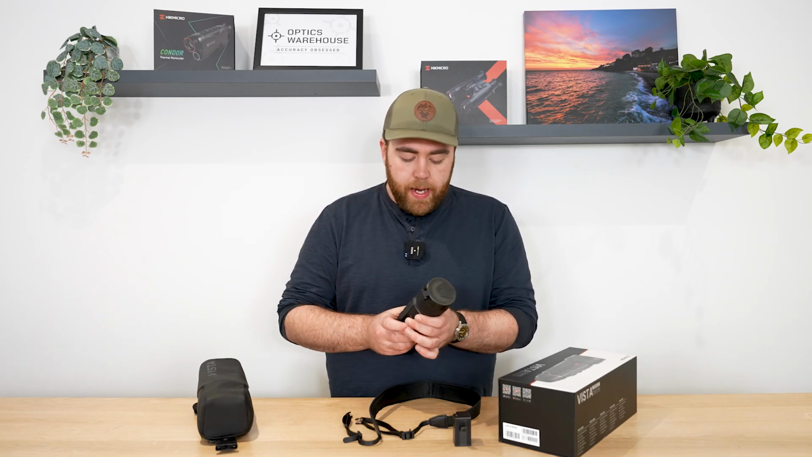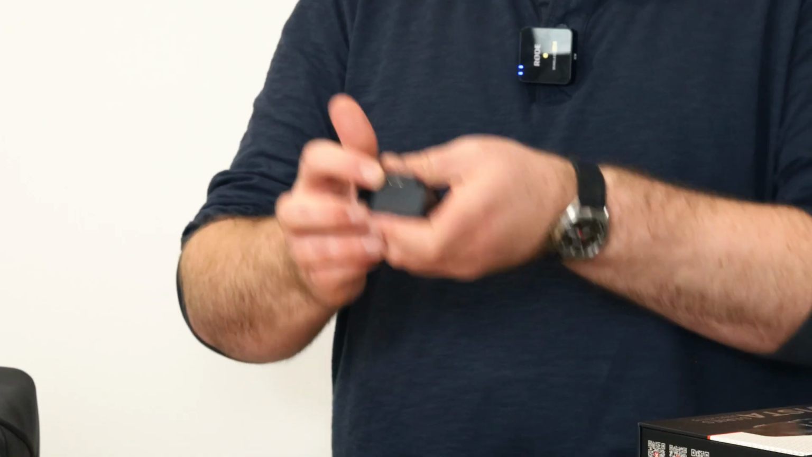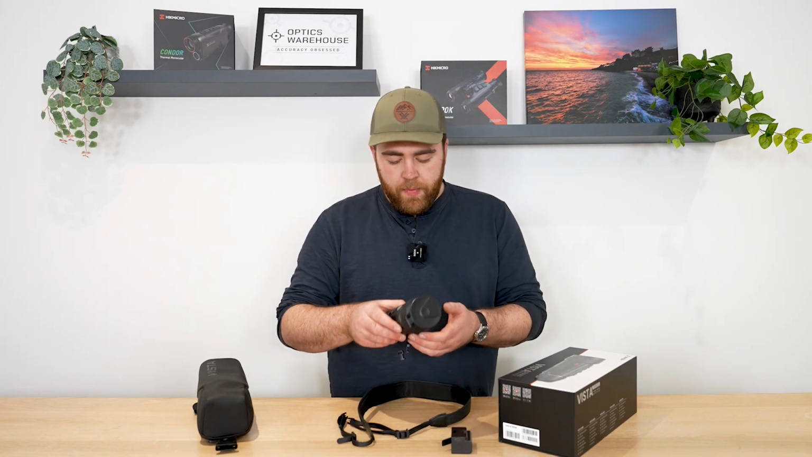Coming onto the batteries, you get 2 of these blocks in a pack. A really great feature is there's no charging dock with them. They've just got a USB-C port on the side. Same charger most of us use for our phones, plugged directly in, and you can get about 11 hours of battery life, depending on how you've set up from a single charge.